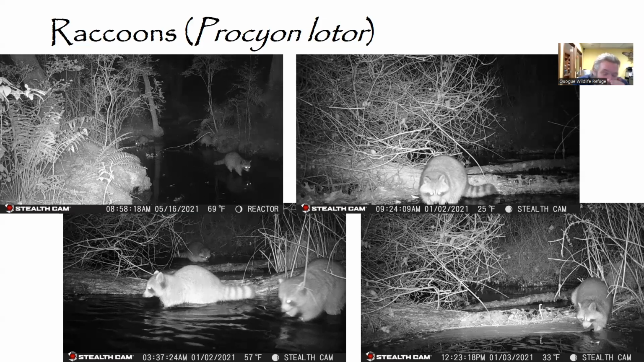So once we started to notice the baby eels coming in, we also noticed a concurrent increase in activity by the raccoons in the water at night because there were thousands of these eels, and it seems like the raccoons just couldn't get enough of them.